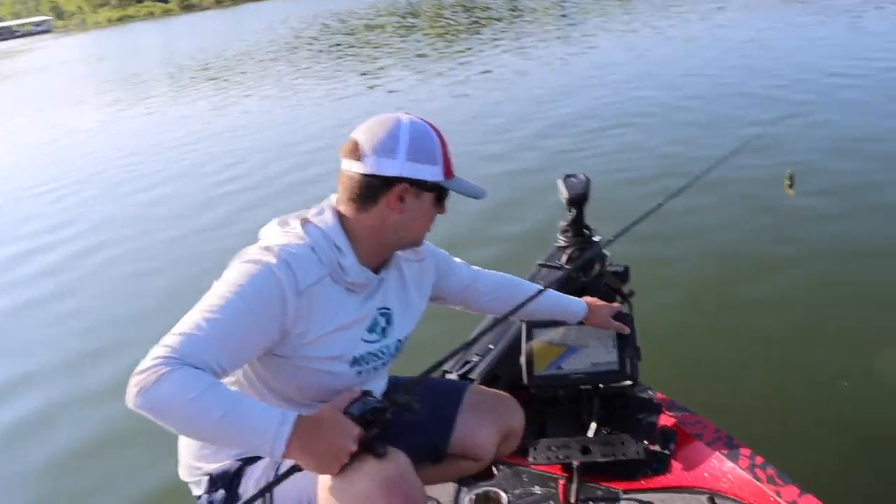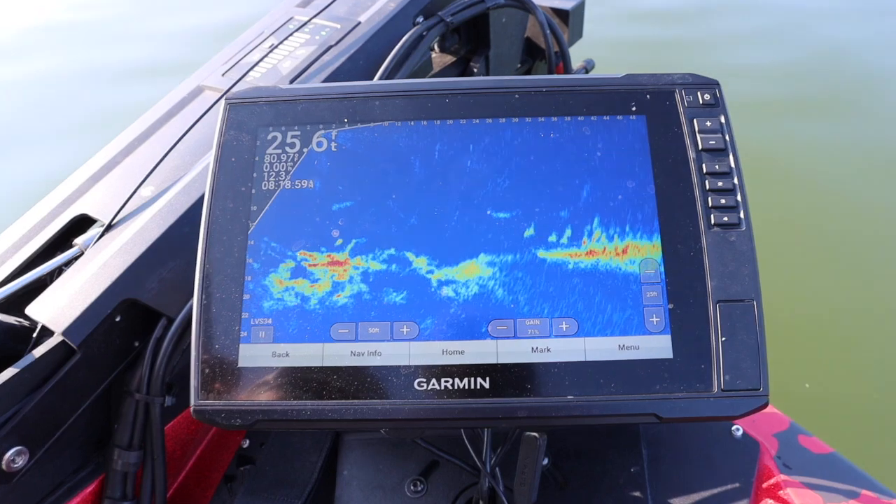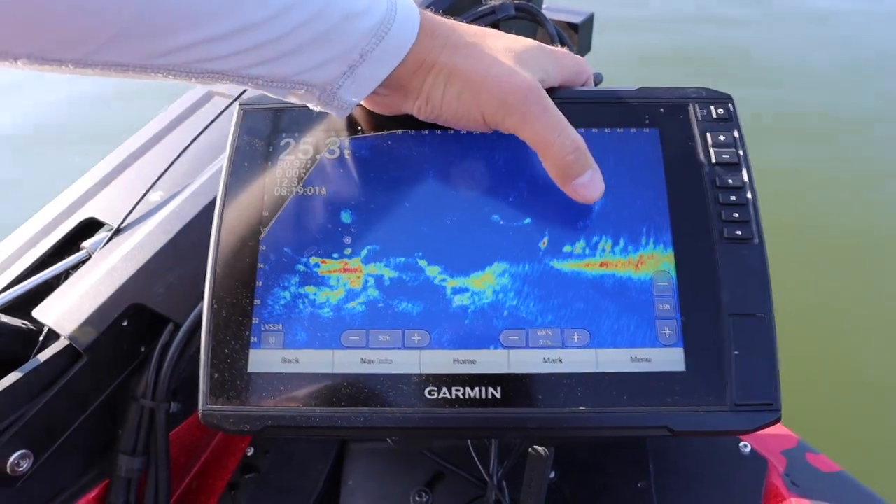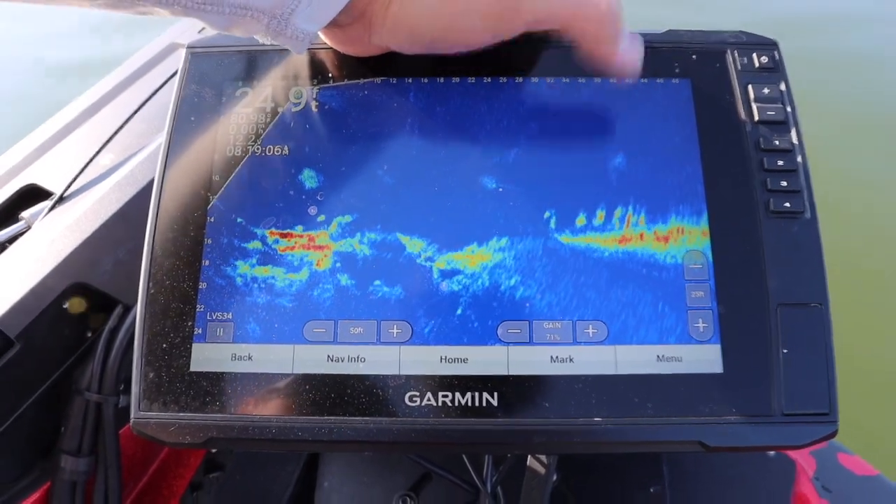So go ahead and come up here a little closer. And what we'll do is we're on spot lock, so we can just kind of scan around and see here's this school of fish that we found on that Downscan. They're pretty apparent down here. So let's go ahead and back off, see if we can't catch us a fish.